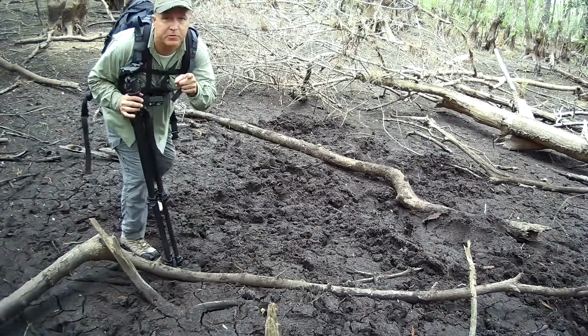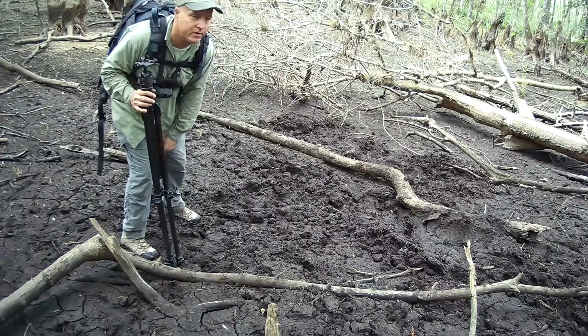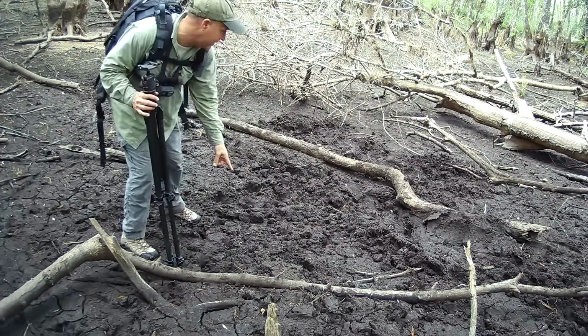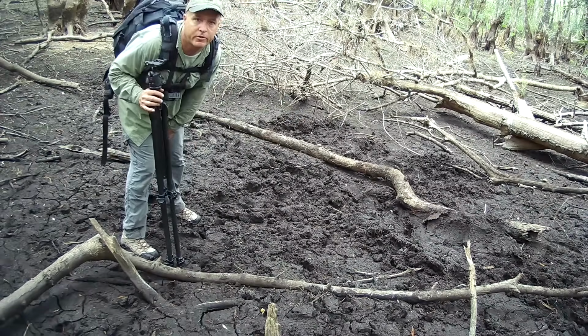All right, this is a new spot. It's just a little slough here that's all dried up. This is the lowest spot right here. There's a lot of animal tracks. Looks like some raccoons, some deer. I've seen some bear tracks over there too. I'm thinking it's the hogs that are in here wallowing around in the mud.